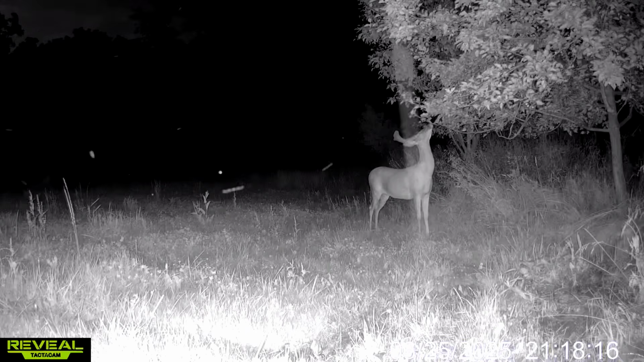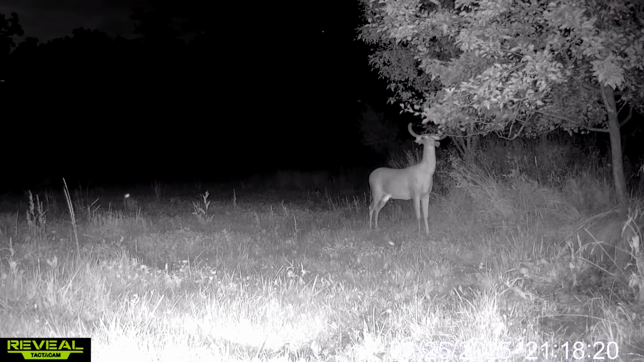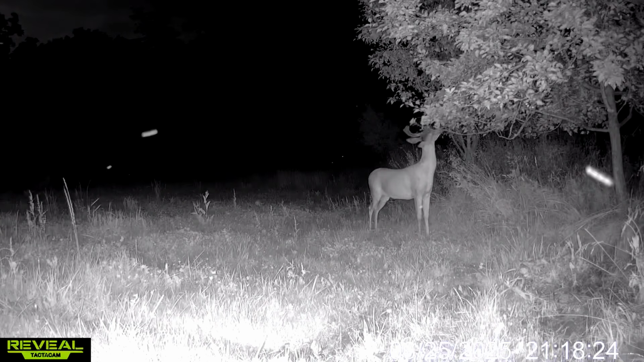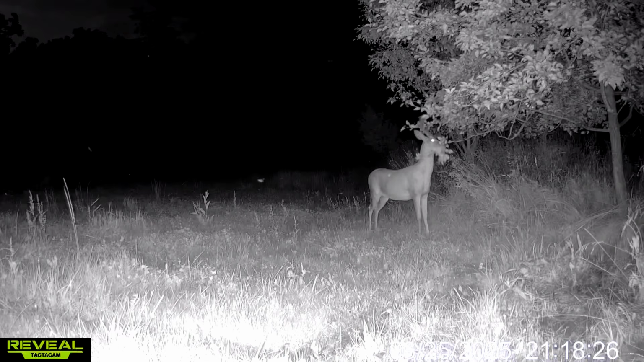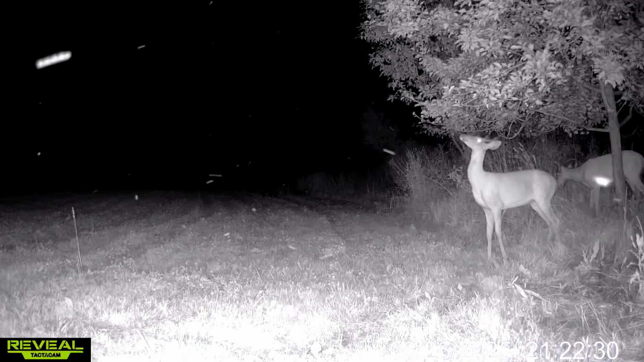I had the camera mounted in a semi-open food plot. There were some fruit trees off to the side, and the camera's IR, whether it was no glow or low glow, did a very good job, and you could see exactly what was going on even at quite a distance from the camera.